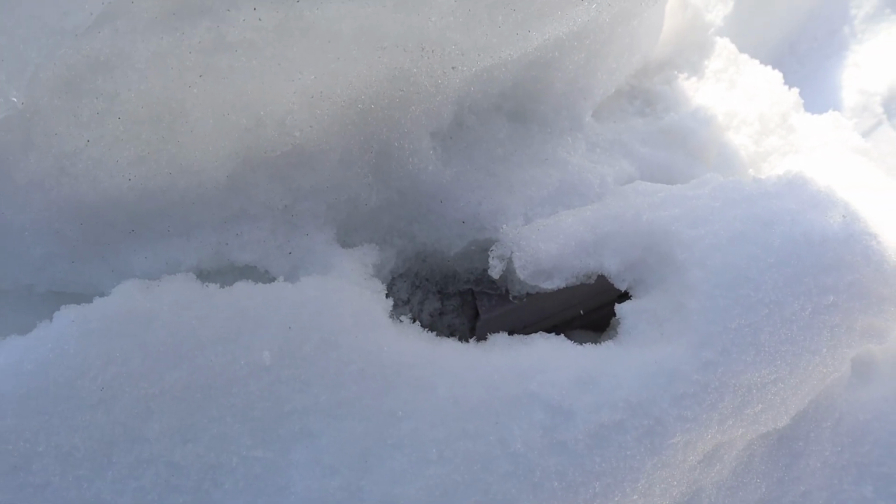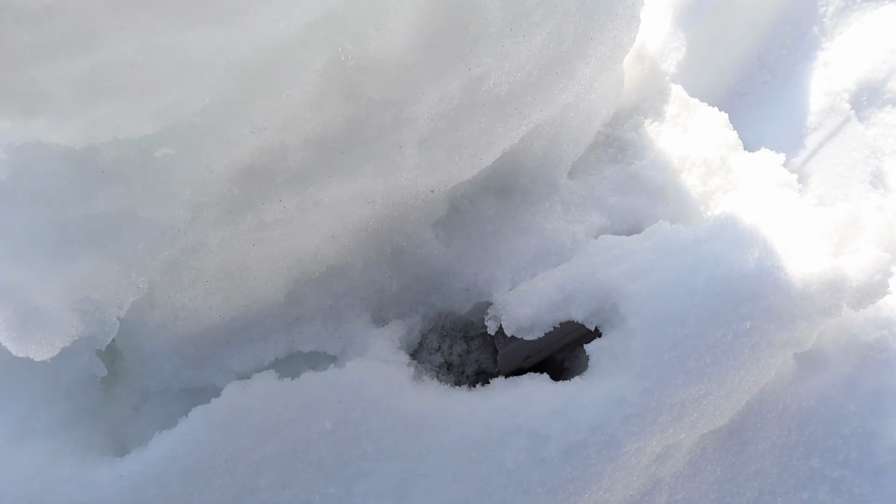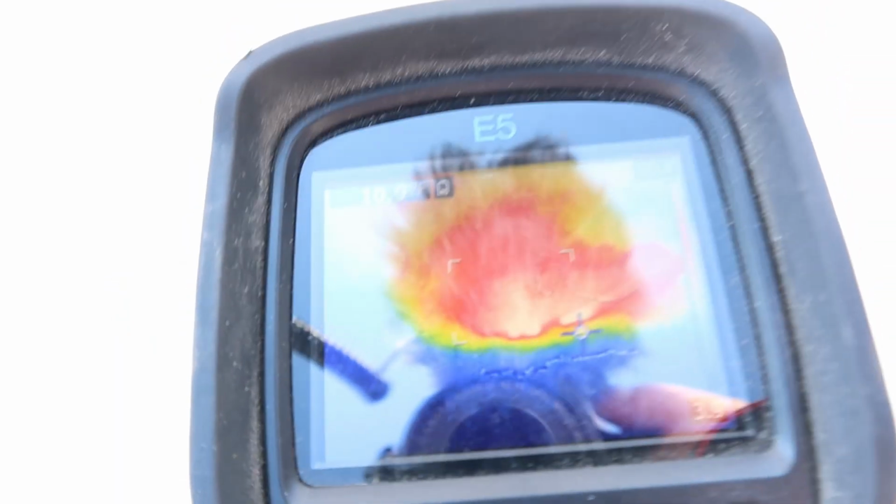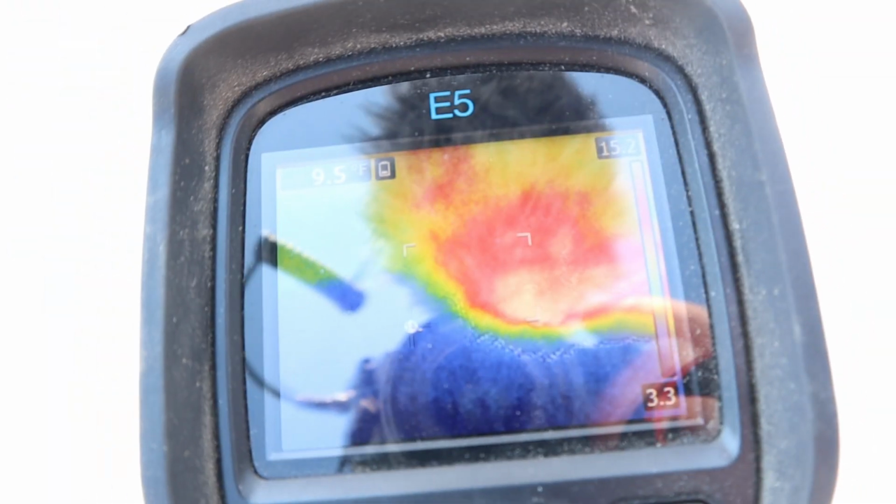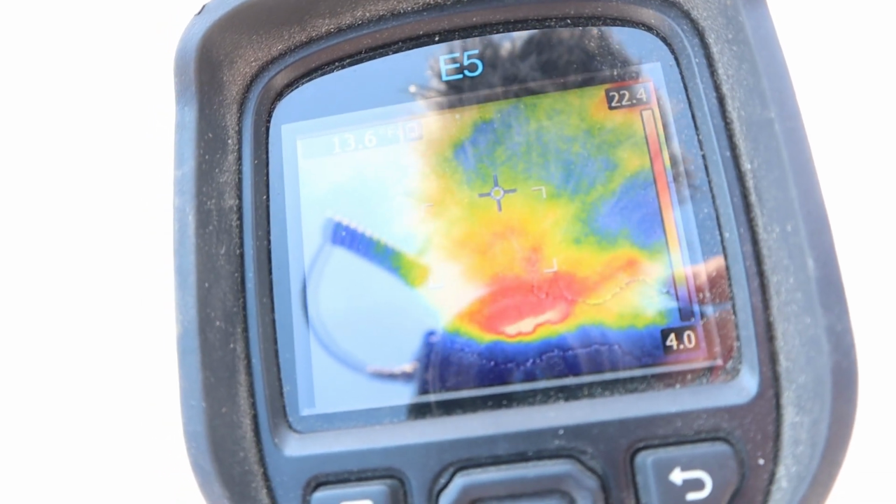There is some frosting around it, it goes up to the hive venting hole, and if I use the heat gun, there is strong heat coming off from that vent in the snow. So I'm pretty sure the hive from the roof cutout is still alive. Yeah, big difference against the snow around it.